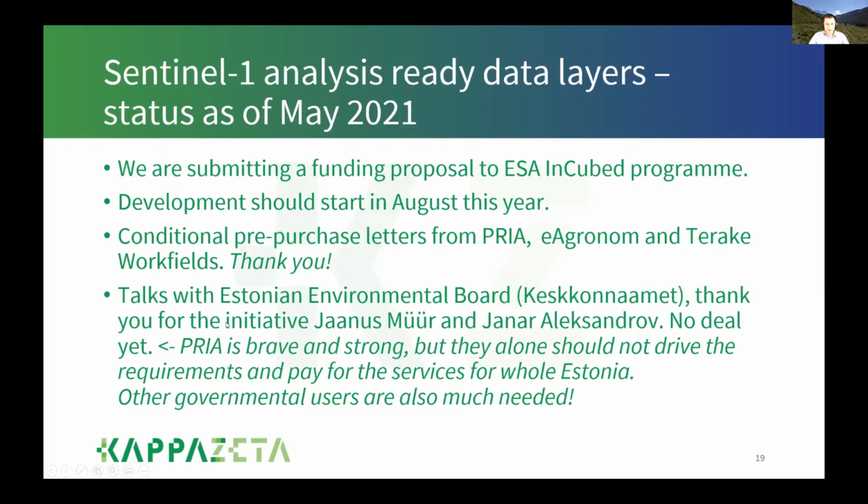And I would like to underline that we really need other governmental users to also come along. PRIA is brave and strong, but they alone shouldn't drive all the requirements and pay for the services for the whole of Estonia. So other governmental users are also much needed.